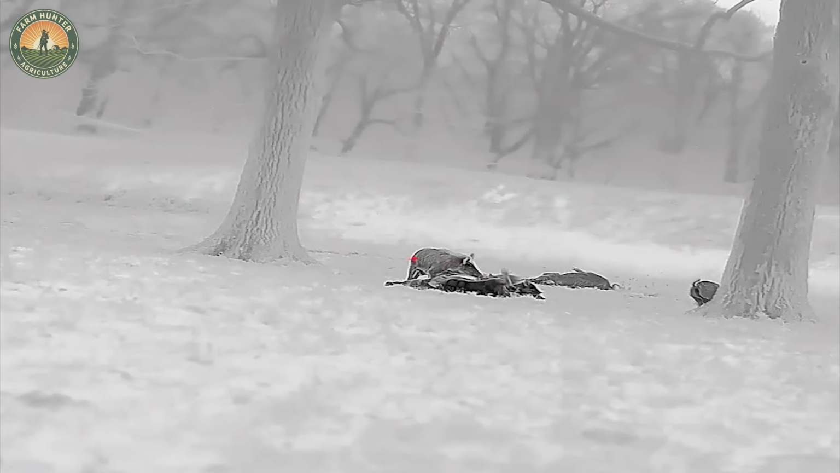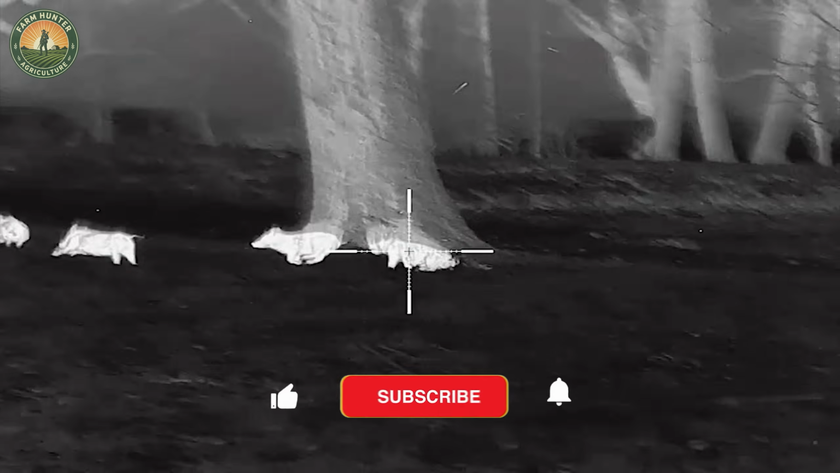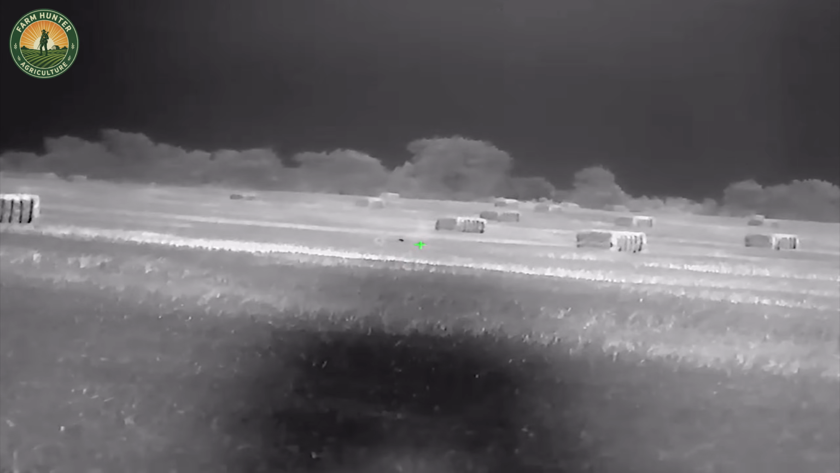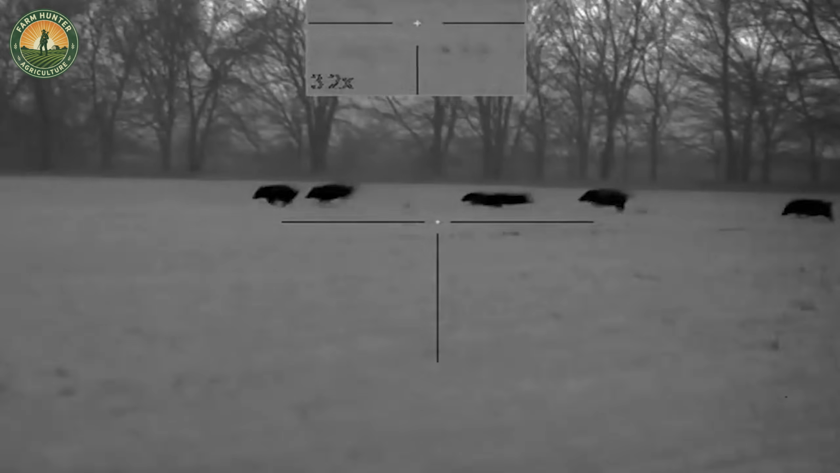With a herd this size, there were undoubtedly more lurking just out of sight. We couldn't let a single one escape. One clean, precise shot brought down the largest and fattest boar, the undisputed leader of the pack.